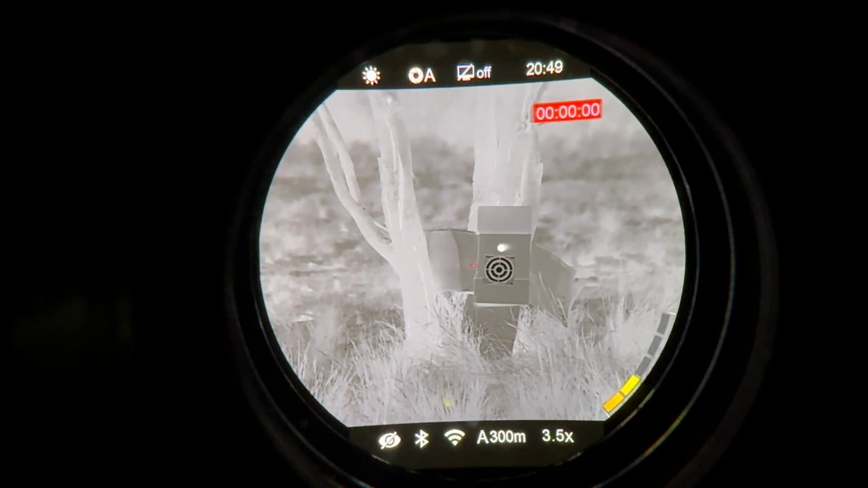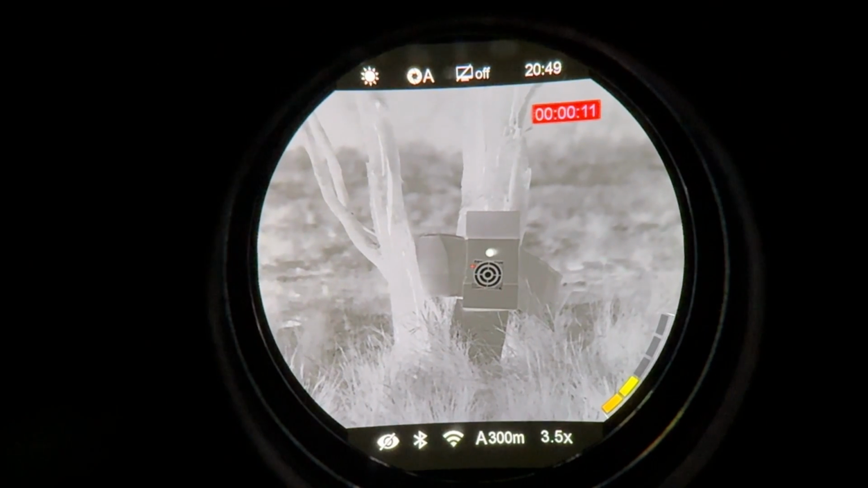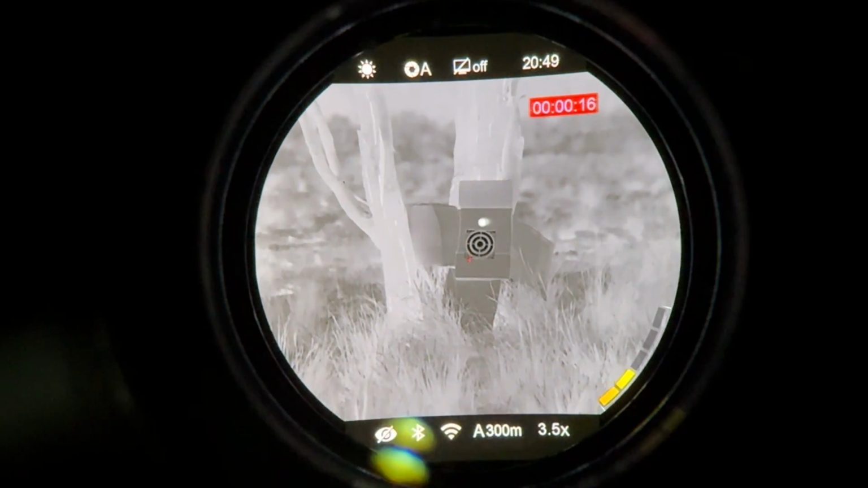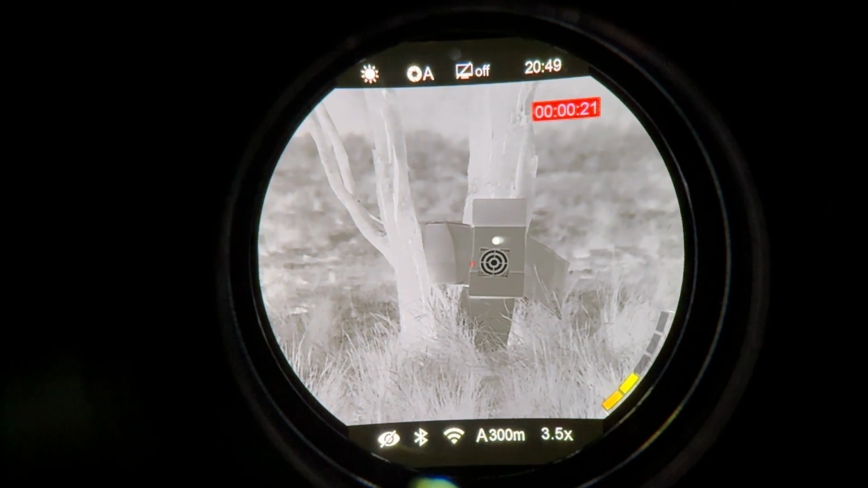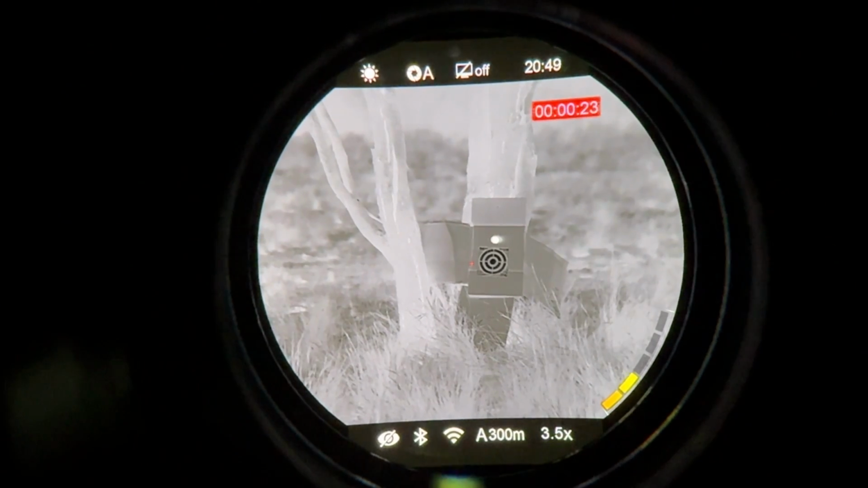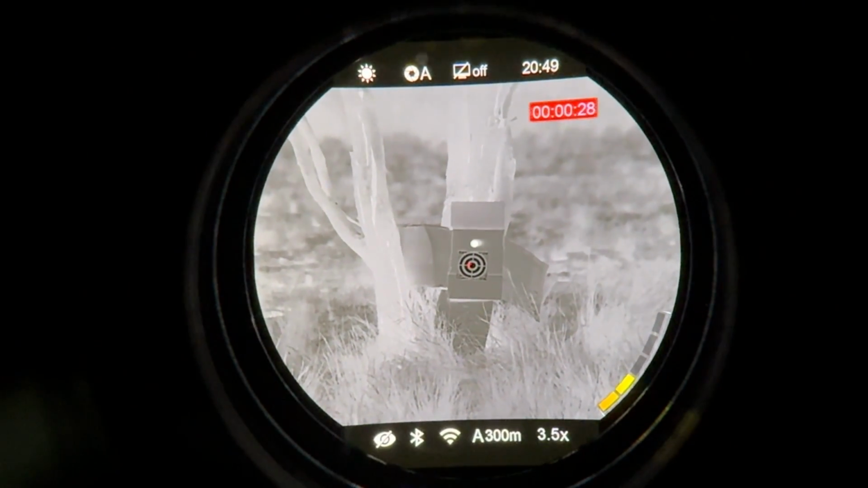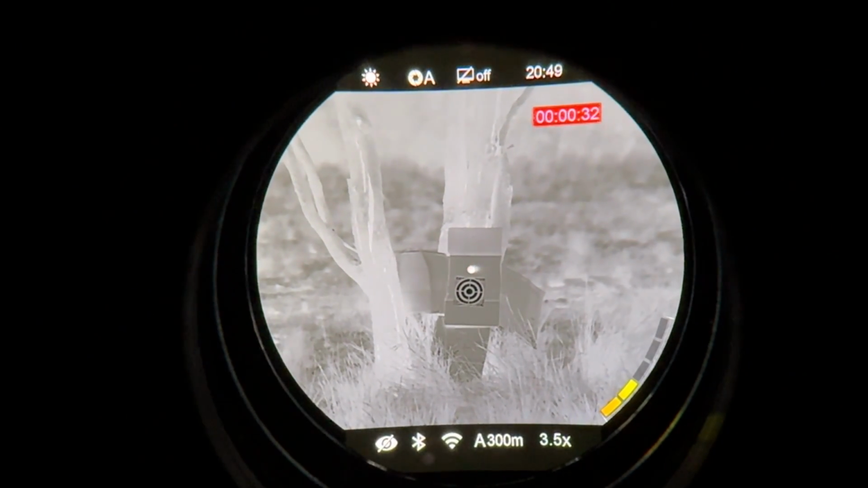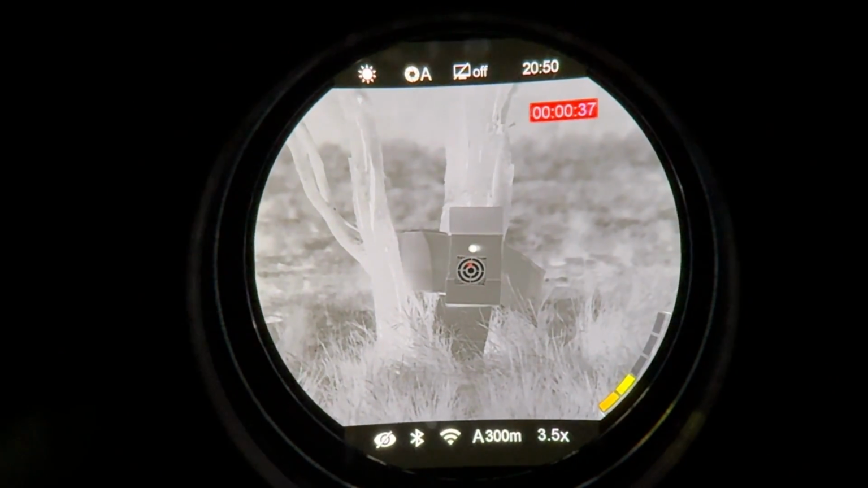Alright, we're going to take a look at the zeroing process now. So I've got to record this using my camera, as the Infiray stuff doesn't record the menus when you press record on the scope itself. So here we have a heated patch at the top there and our target down below. I prefer the heated patches, particularly at a longer distance. We're very close to this target at the moment just for this video.